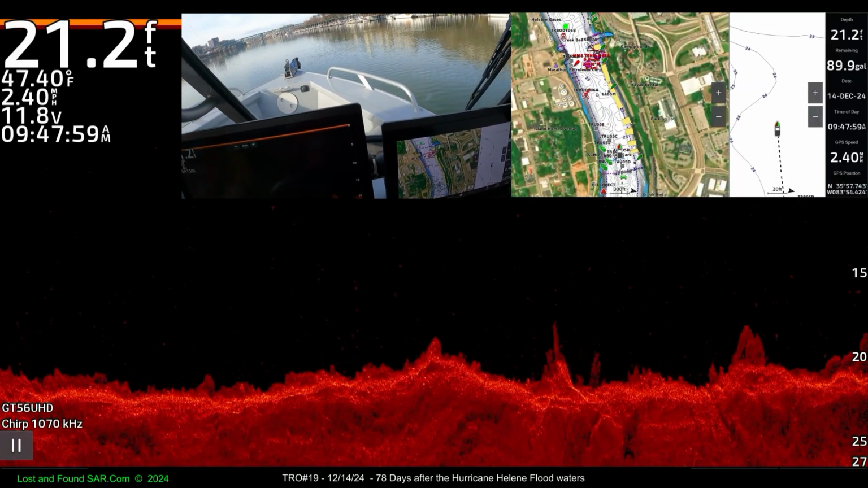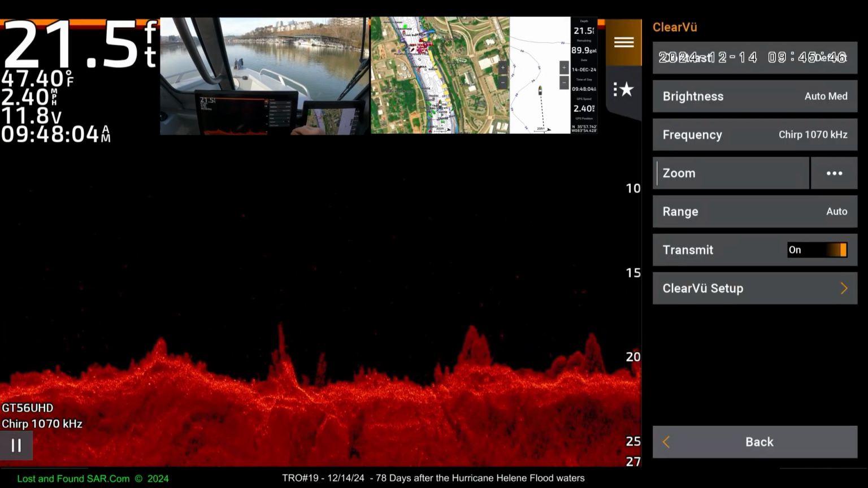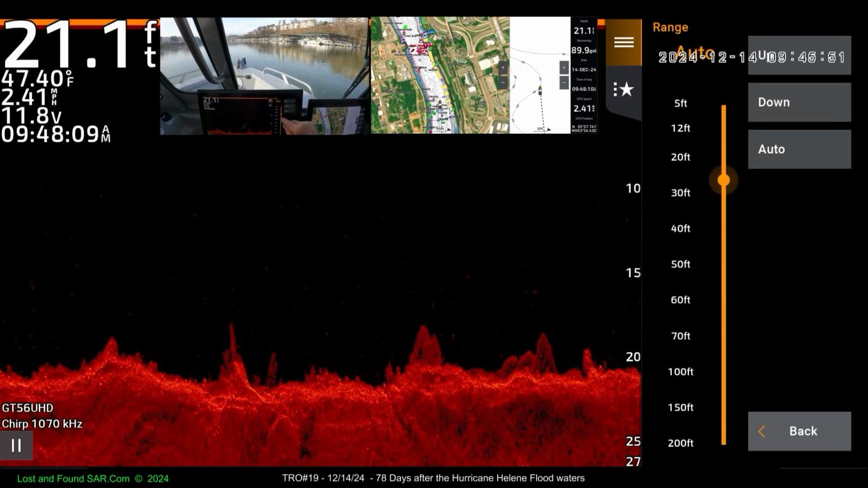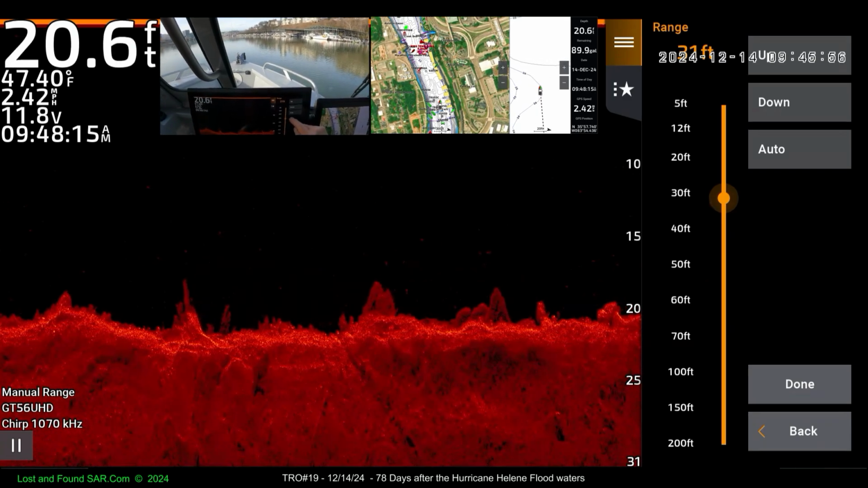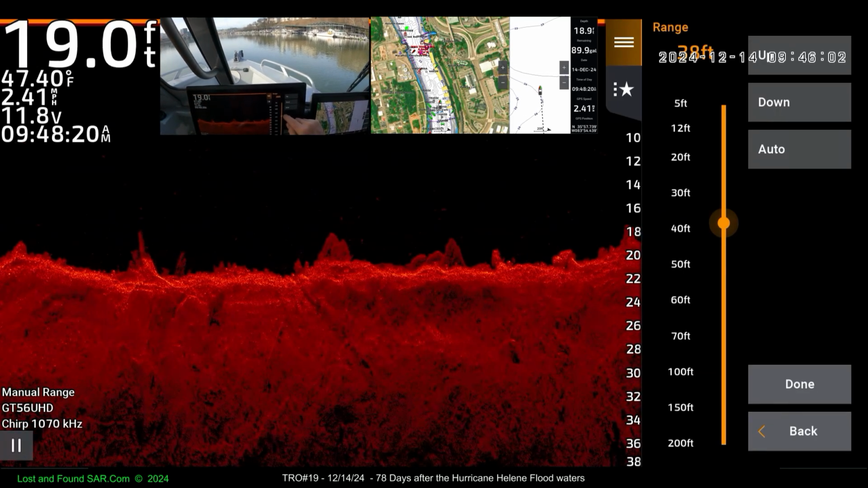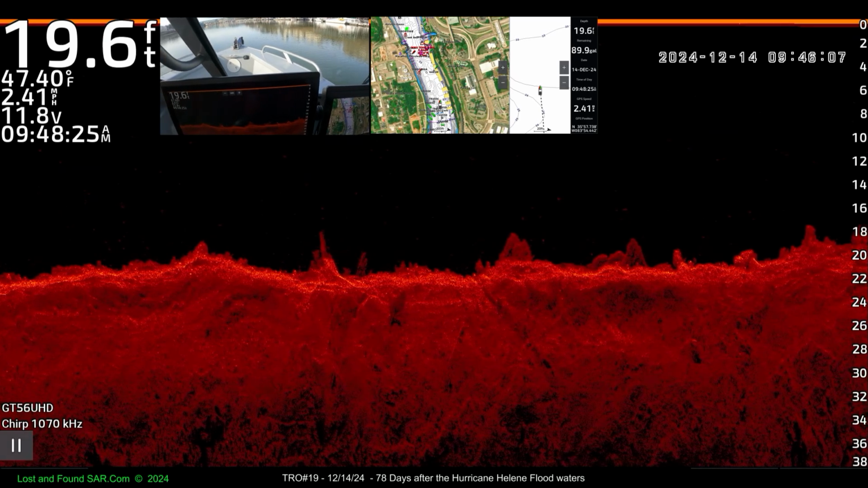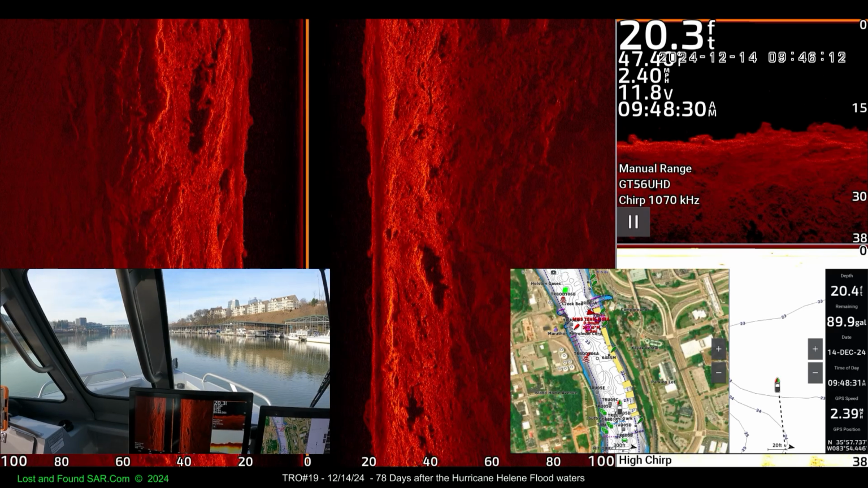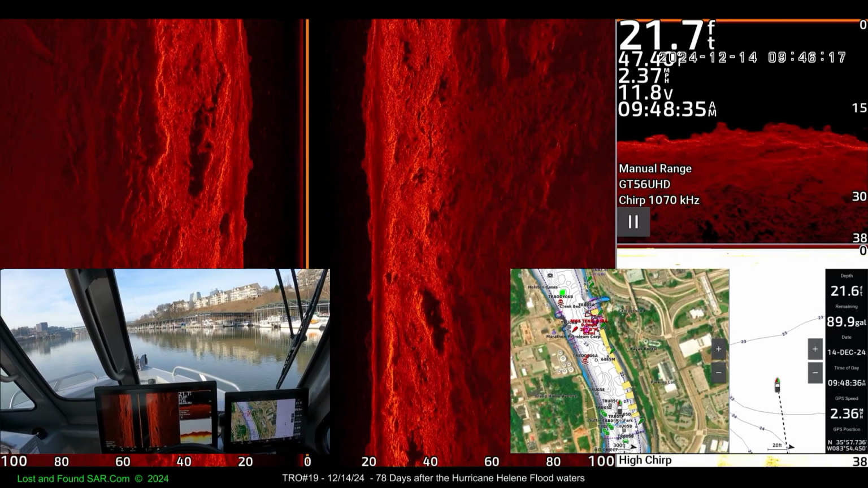Where's this range now? Let's go. Come on. Range. Where did you find that at? Right there. Clear setup? No range. Not in front of it. Where's it at now? 31. Where's it saying that? 38. Down up the top? Okay, let's just do that. Done. And now go back to my 3 screens. Close. Close. There we go. It sucks that you lose your other screens when you do that on your recordings.